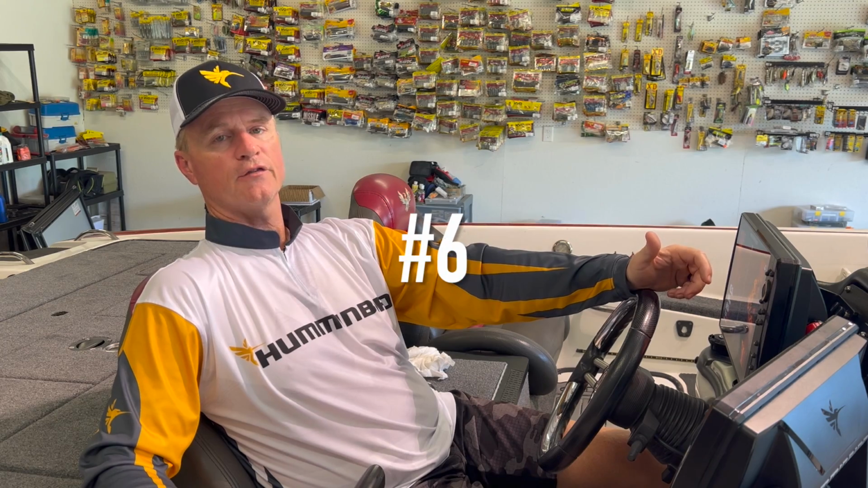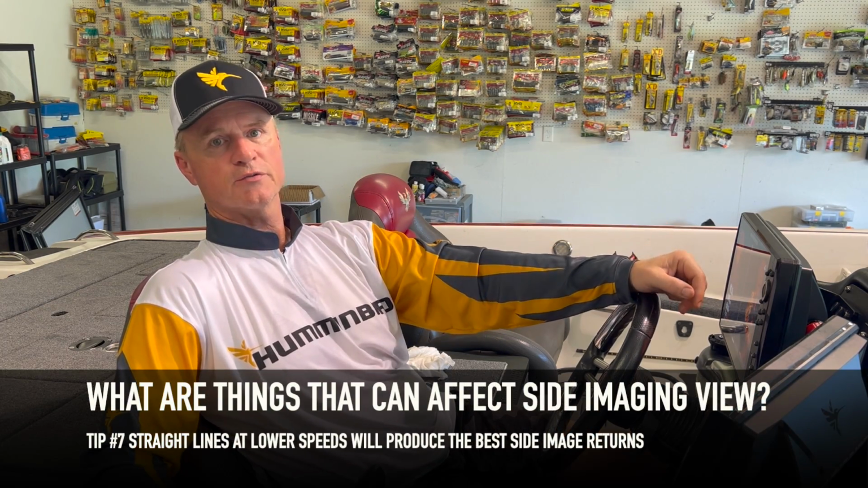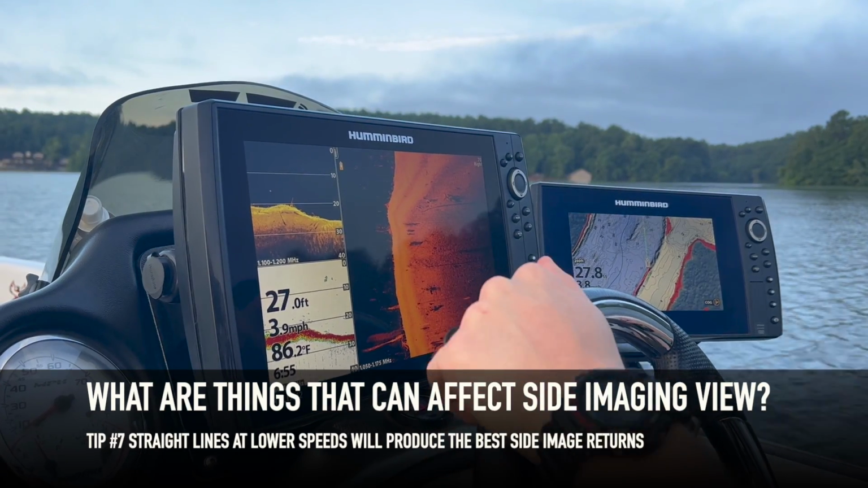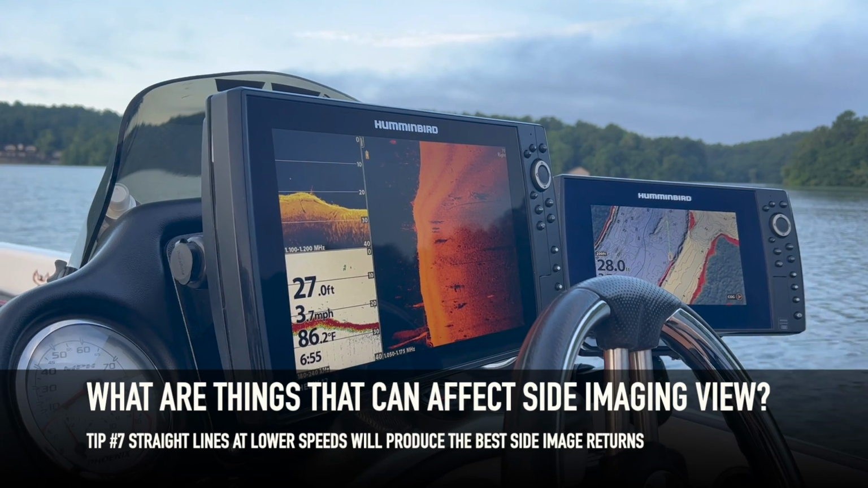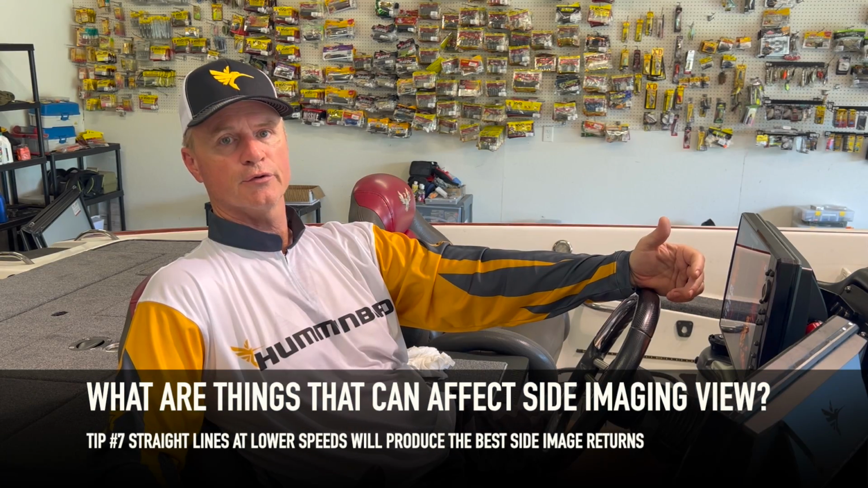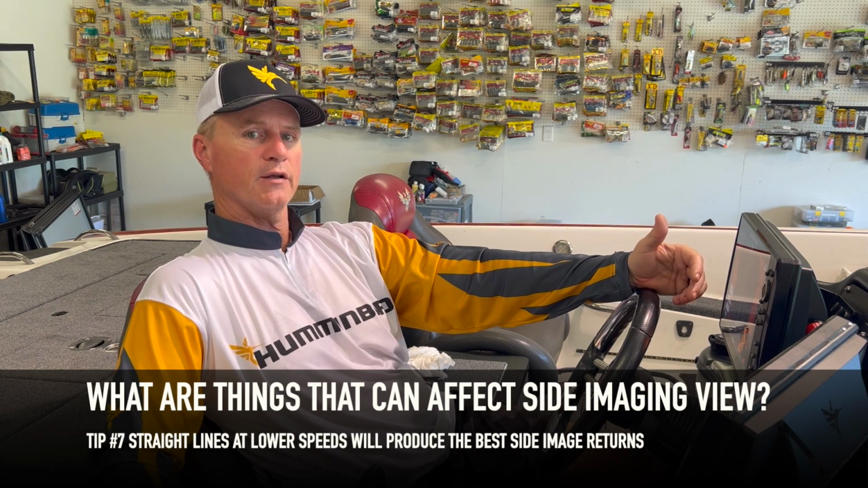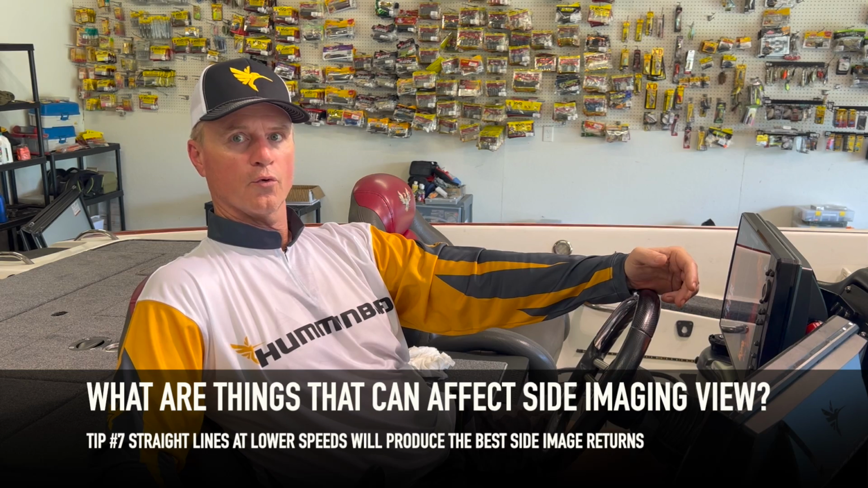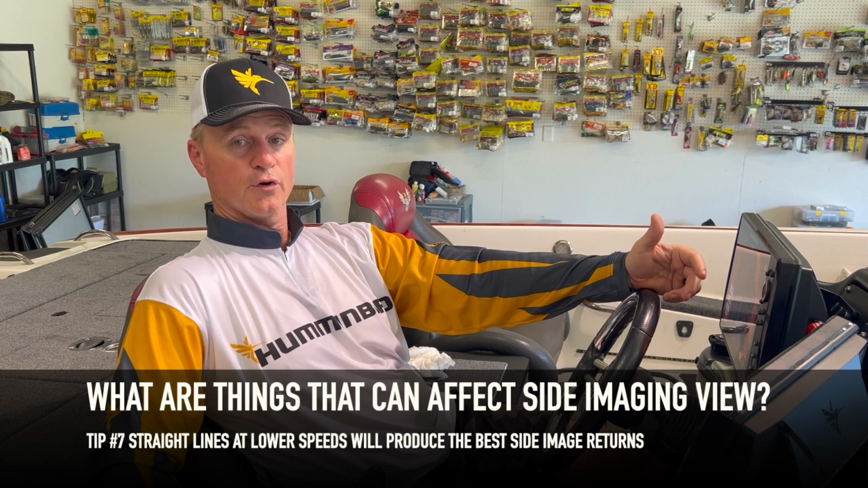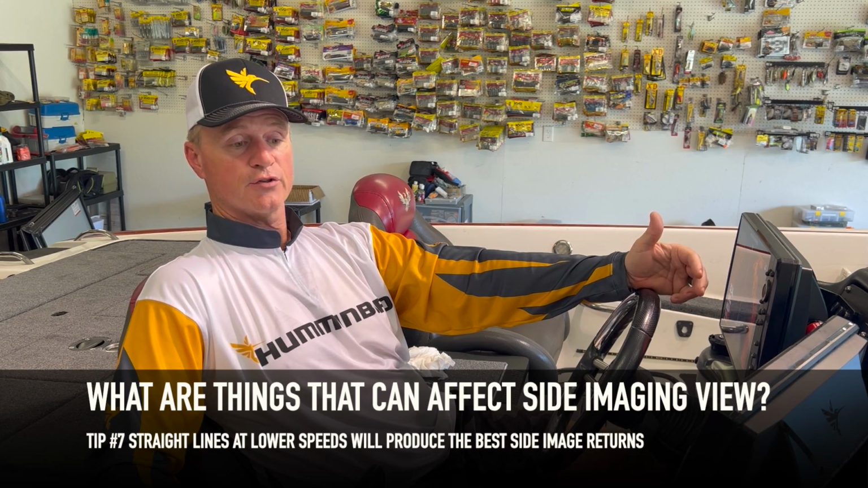When you scan in side imaging, it's best to go on a straight line, preferably between 2 and 6 miles an hour. You can get good returns if you go a little bit faster than that, but a lot of times you've got so much turbulence around the transducer that it will affect your returns. As far as other things that will affect it: turning the boat, muddy water or water with particulates in it, increased scan speeds, we just talked about that, and your transducer being blocked.